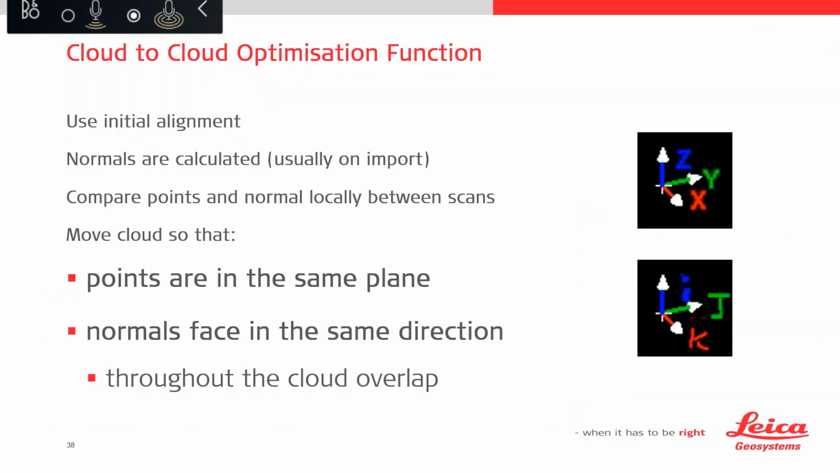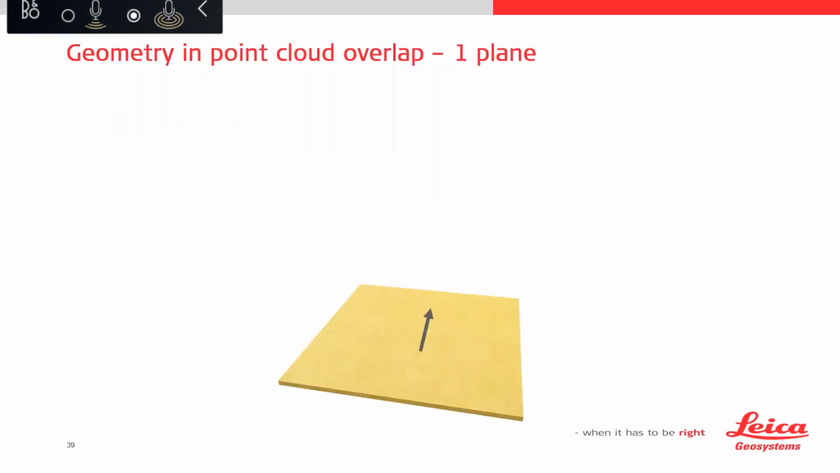So once we've got that information, we can then move our two point clouds together so that our points are in the same plane and the normals are in the same direction. And it's an iterative process, so we move it closer and closer together, looking at the statistics all the time as we go to try and get that to converge to a single constrained outcome. However, not all overlap is the same and not all surfaces are equally helpful.